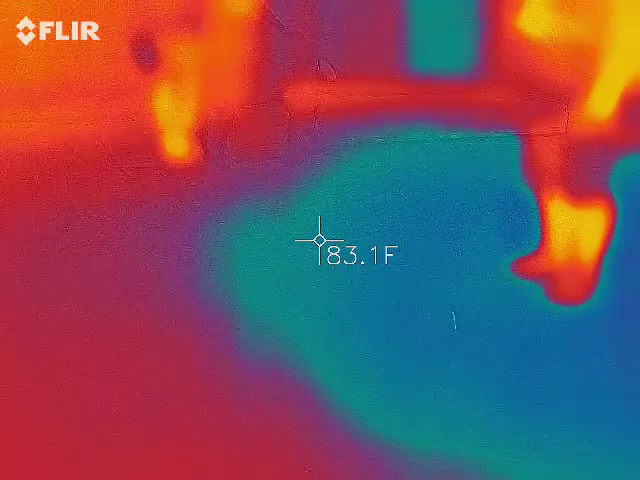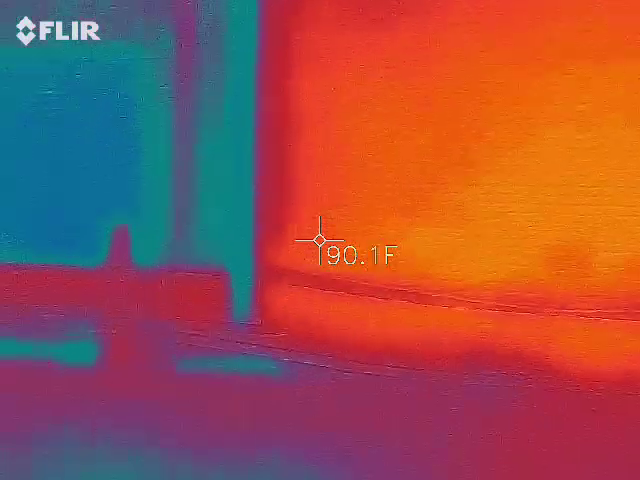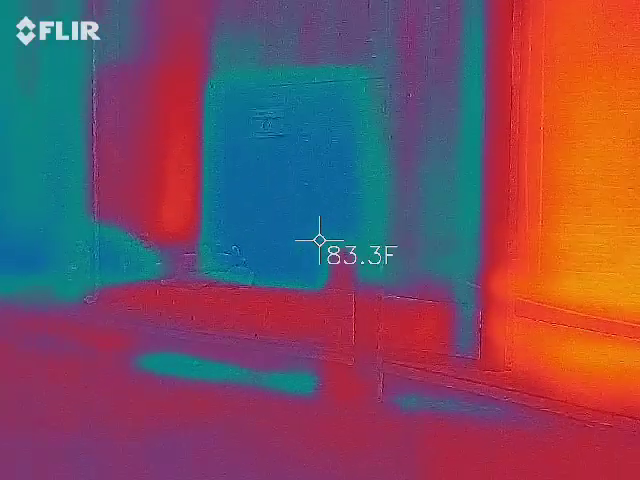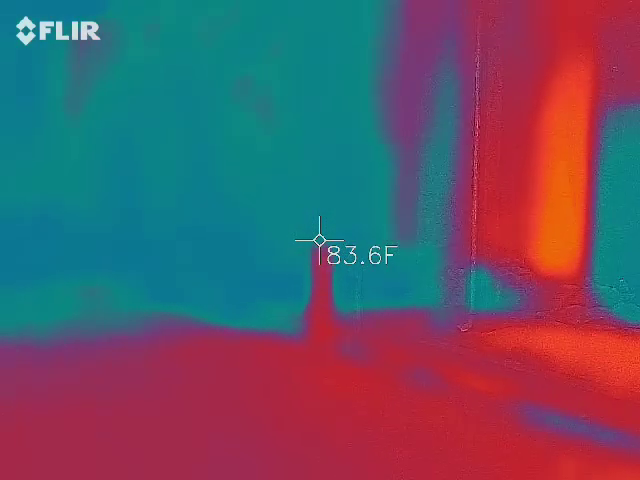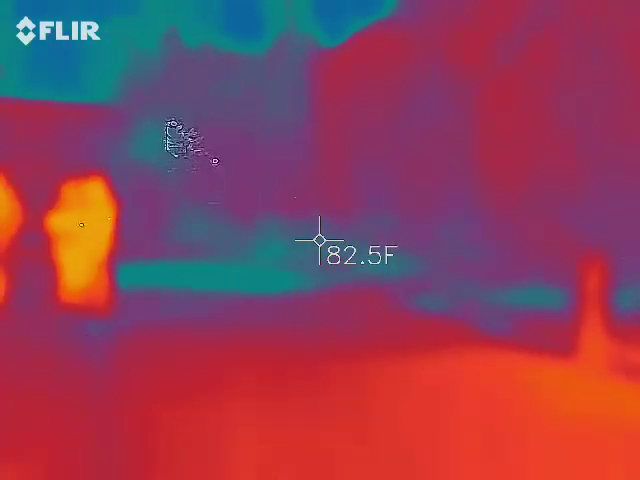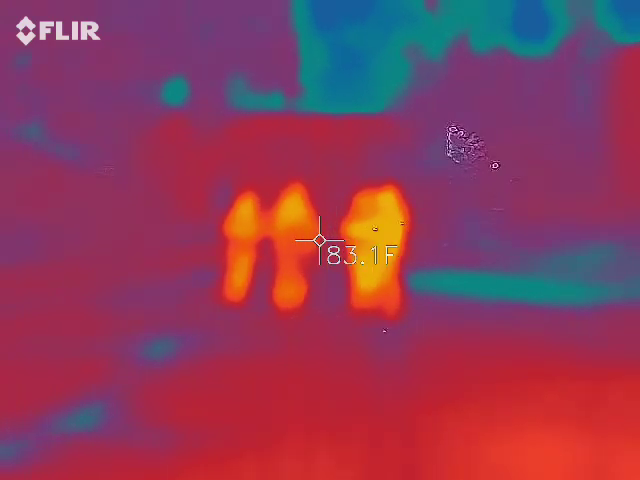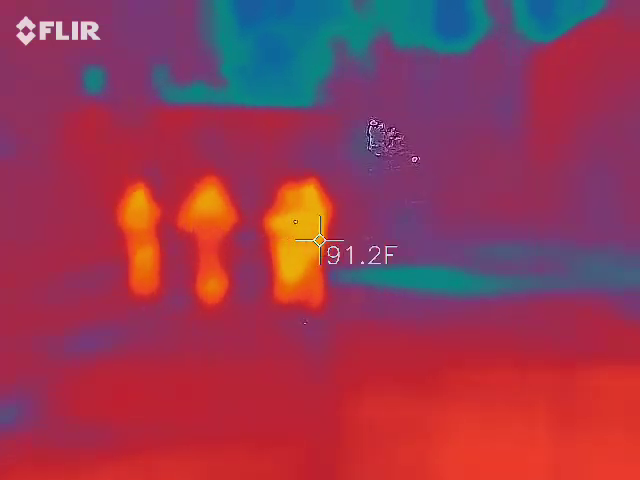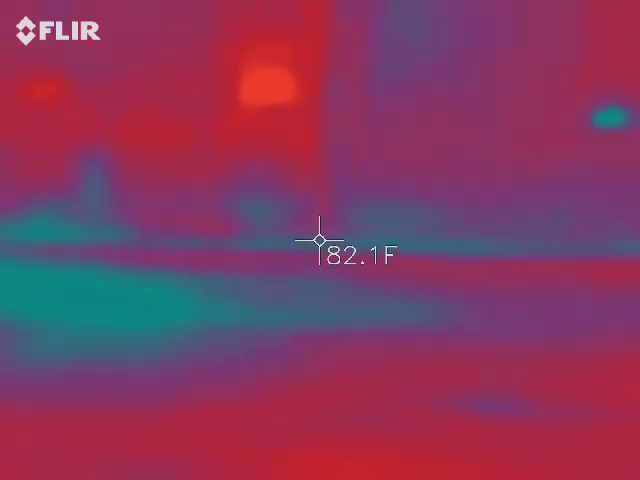Okay. Yeah. Can you see the group that's with us? Okay, let's walk over this way.